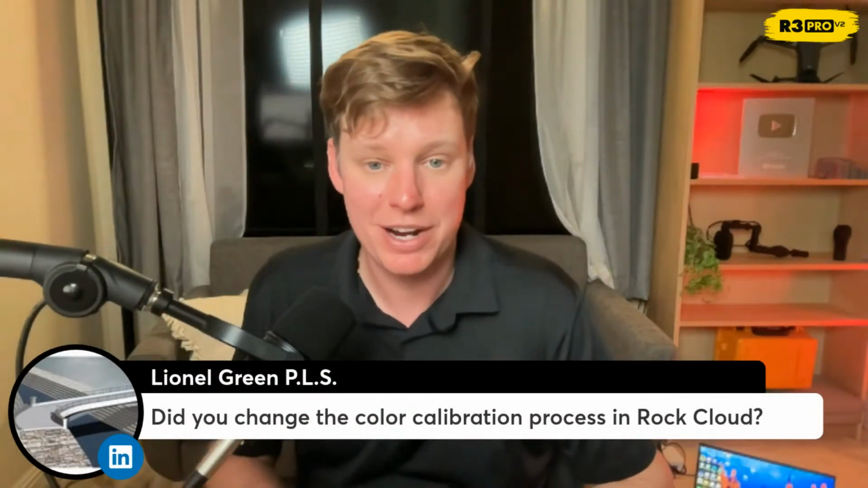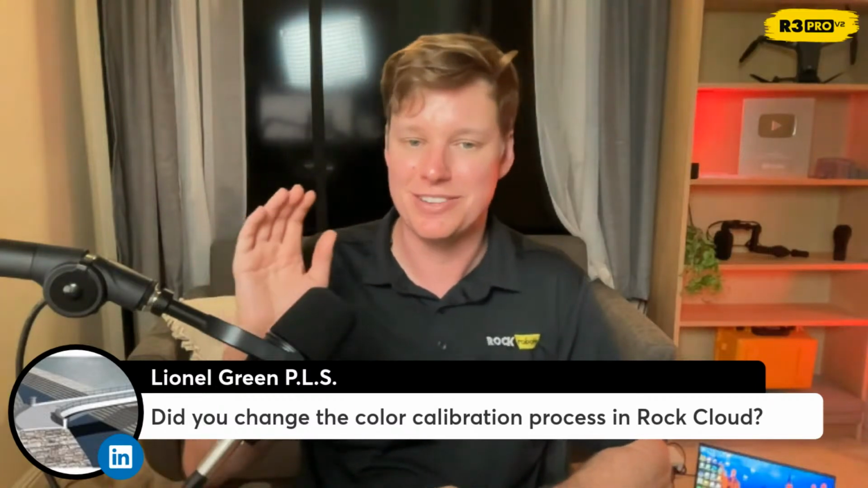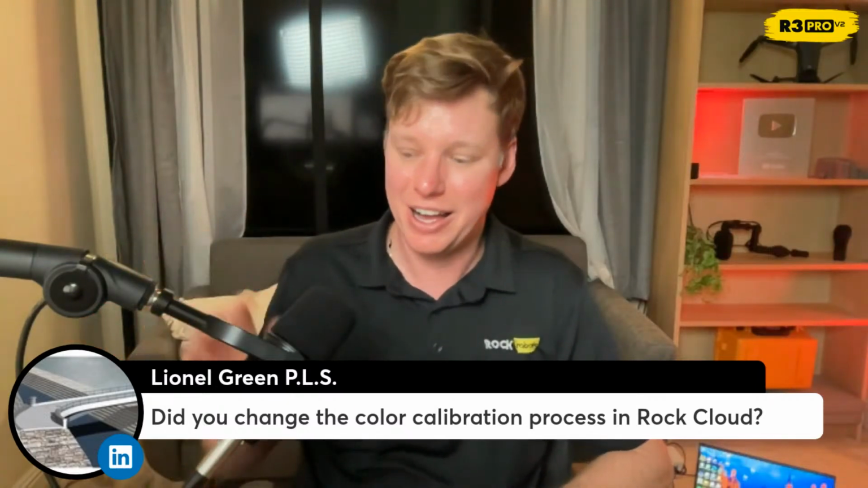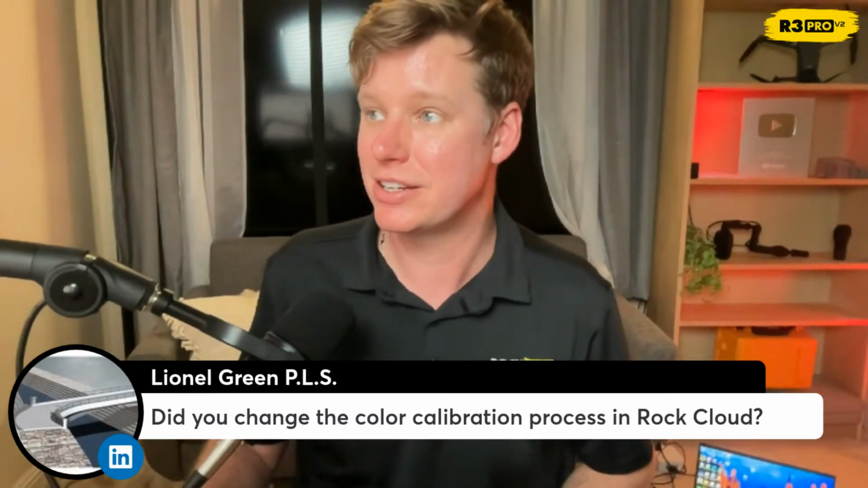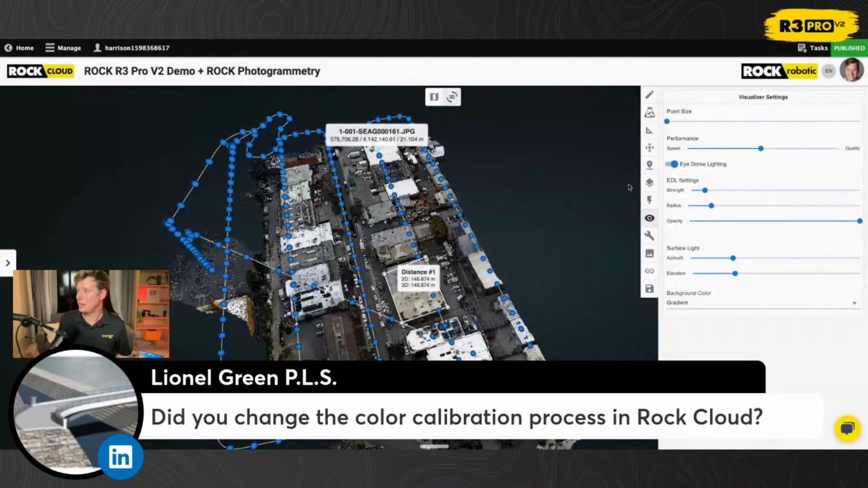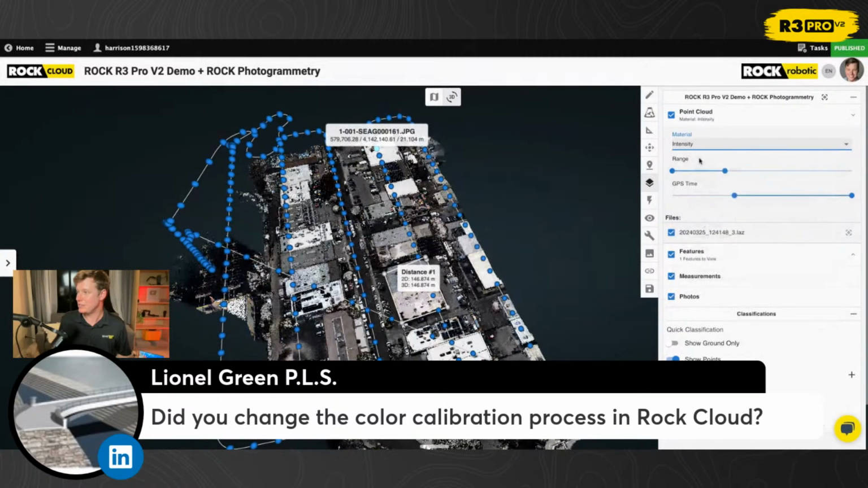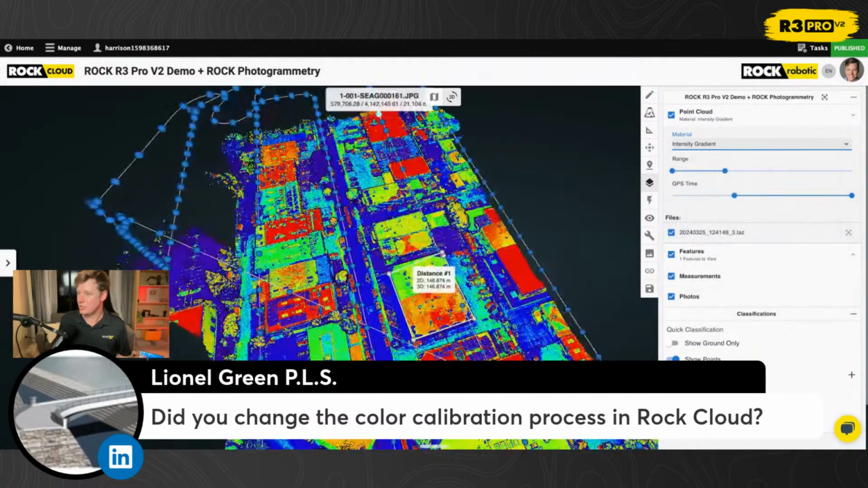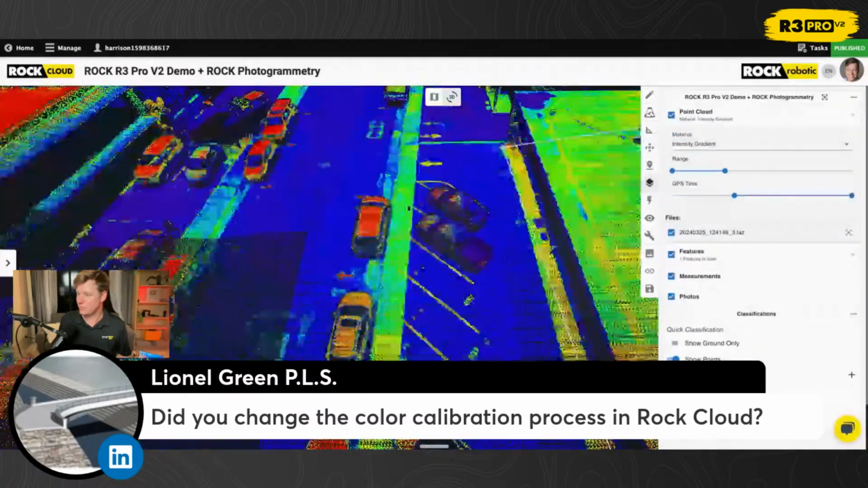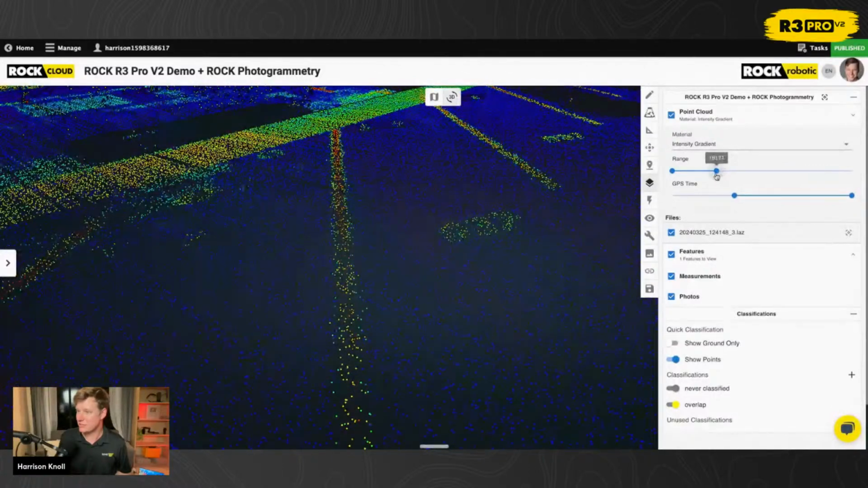Has the color calibration process changed in ROCK Cloud? It's in ROCK Desktop, and it is the same process, but it's significantly easier to do. Let me share my screen again, Patrick. Let me go back to this intensity gradient, which is what I like, and show you a paint striping and what I see when I look at this.